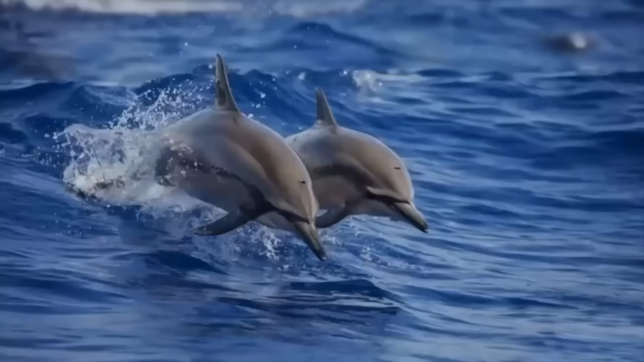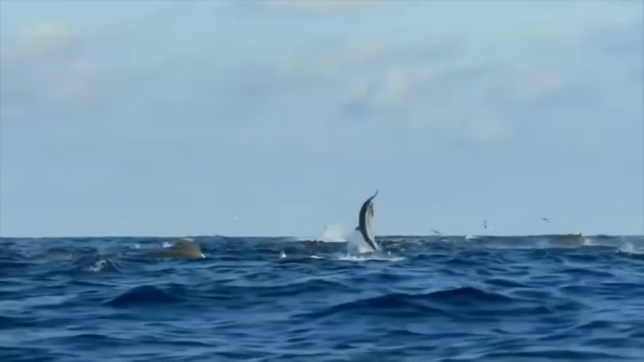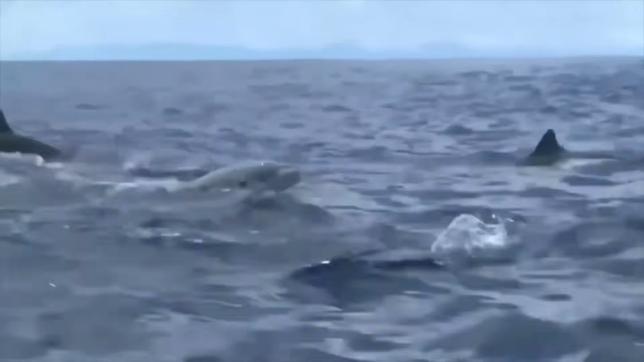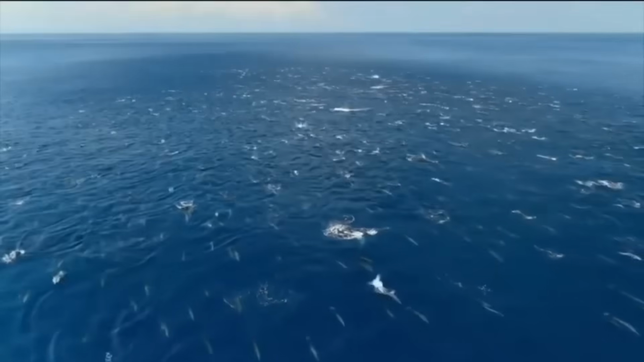Crazy, right? Spinning dolphins. These dolphins are impressing everyone with their athletic abilities, jumping high and spinning 7 times in the air. And if that wasn't enough, they can swim at an incredible speed of 200 miles per hour and cover long distances in a day.